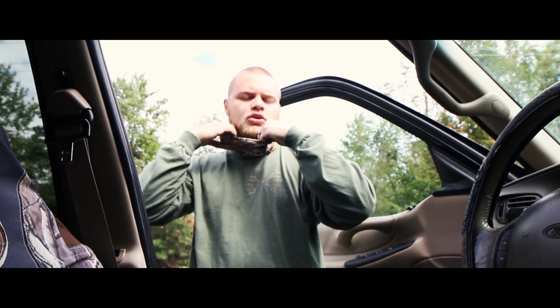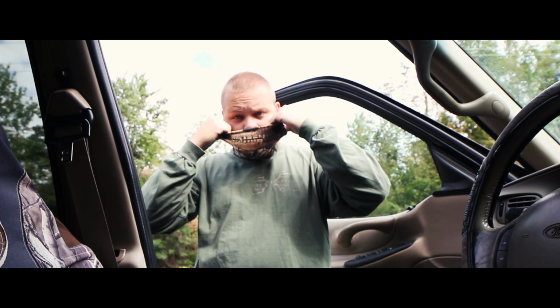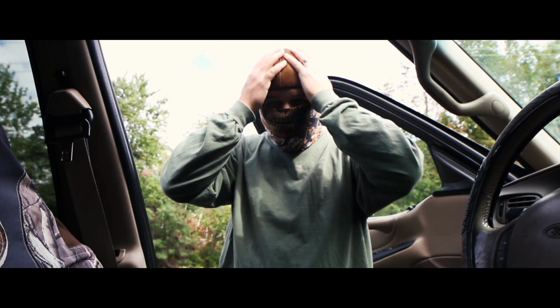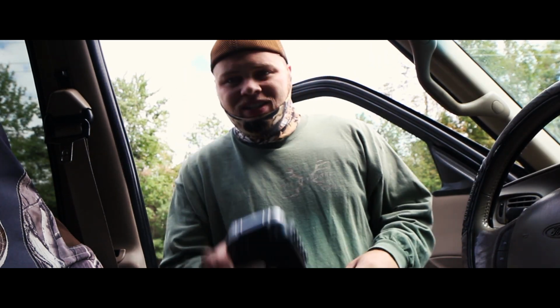Keep those mosquitoes off my neck today. So sick of having bites on the back of my neck. All right, got the bear repellent, got SD cards, and you guys, let's go switch some out.